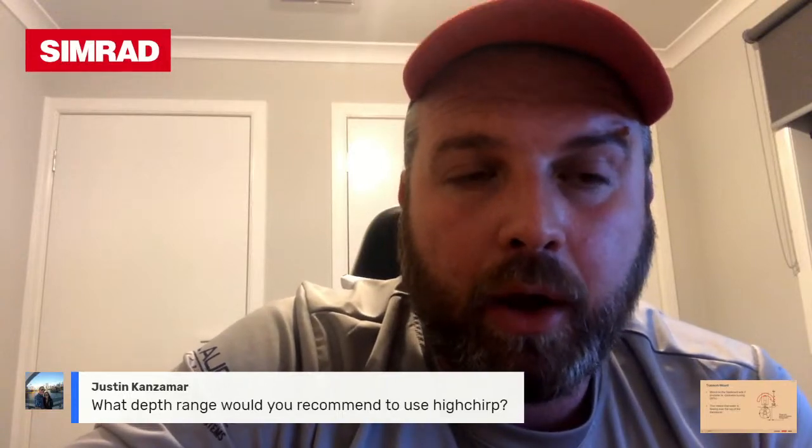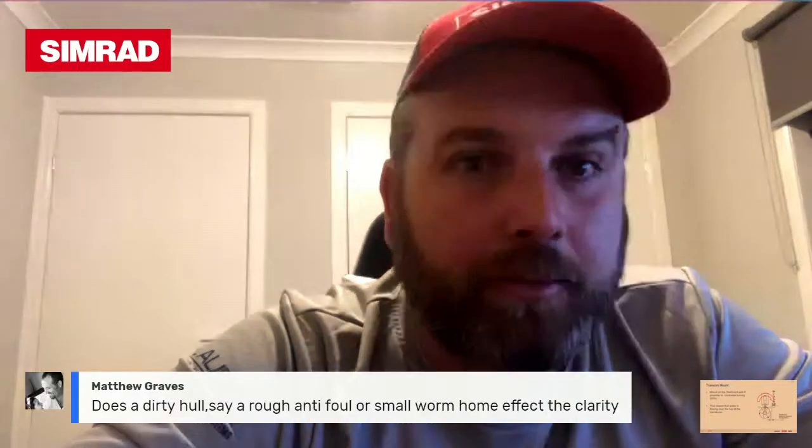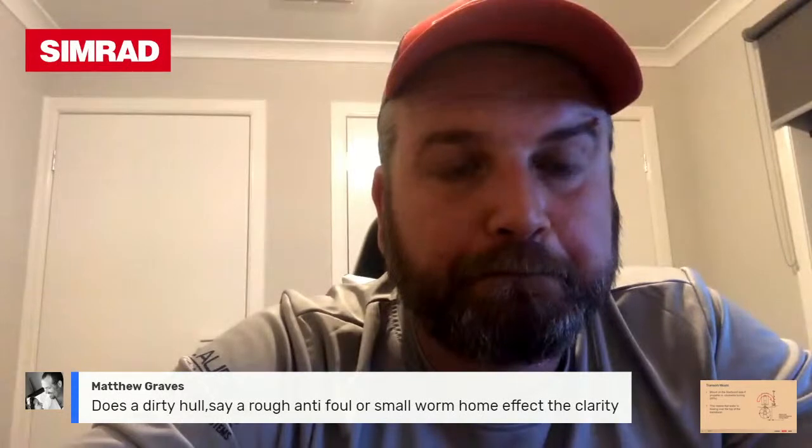But an ideal depth range, it really depends on your target, what type of area you're fishing. For your offshore fishermen, most of the time you're focusing on the top of the water column, the top 100 meters, and then your inshore is usually shallower than that as well. So high chirp is good at painting a really good picture, but depth can be limited. It depends what you call shallow and what you call deep. I think everyone's interpretation may be a little bit different to that.